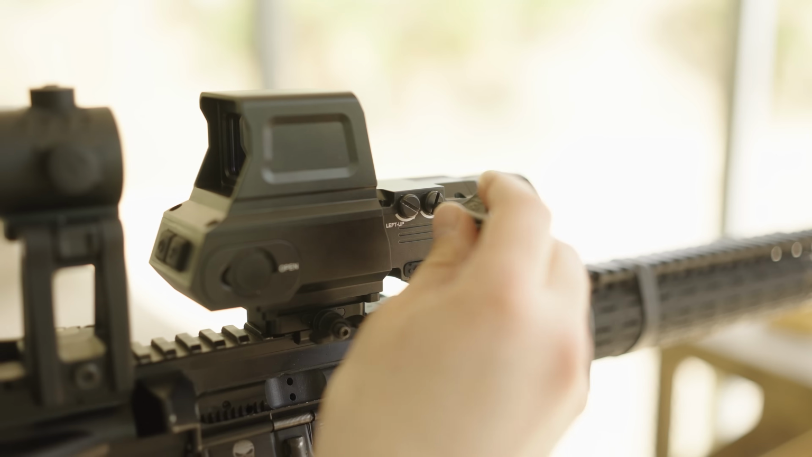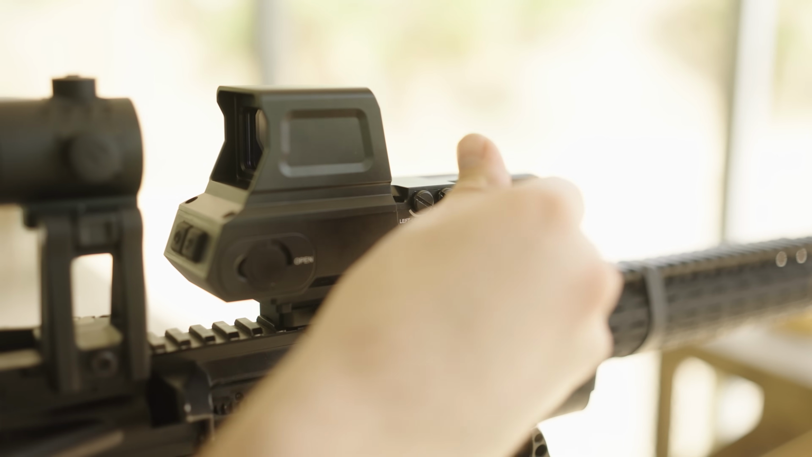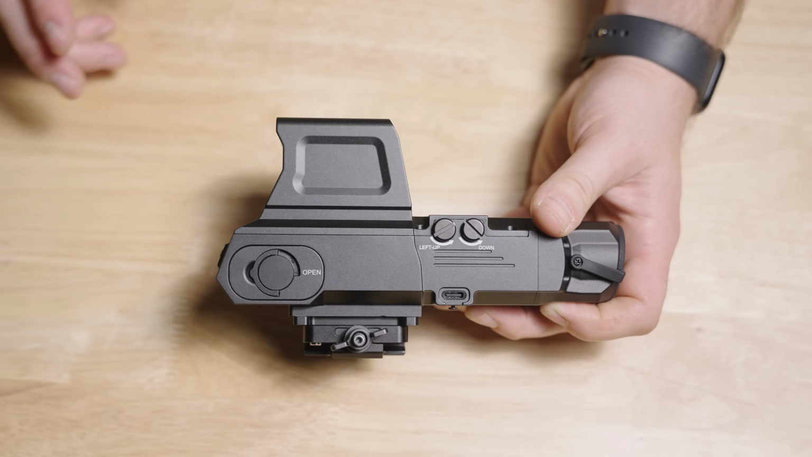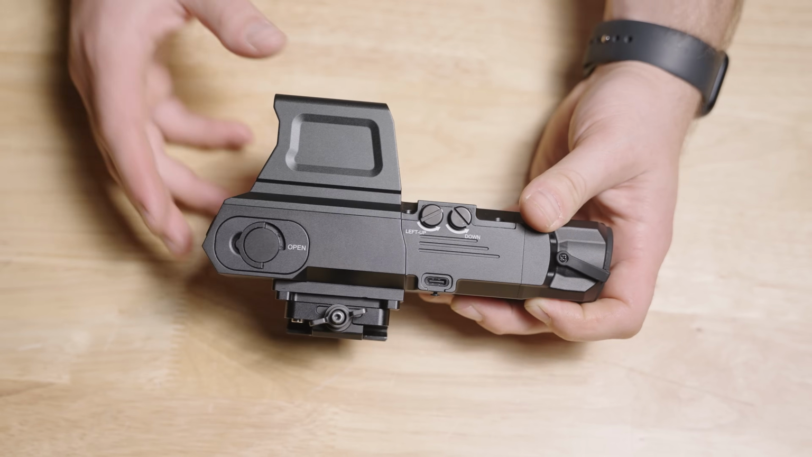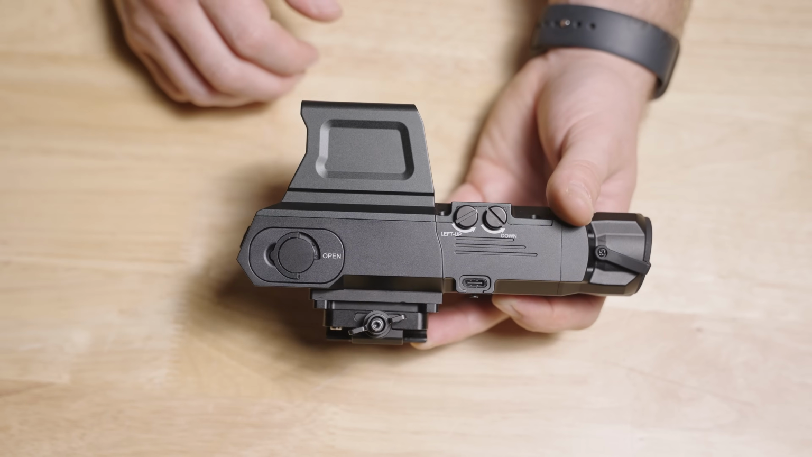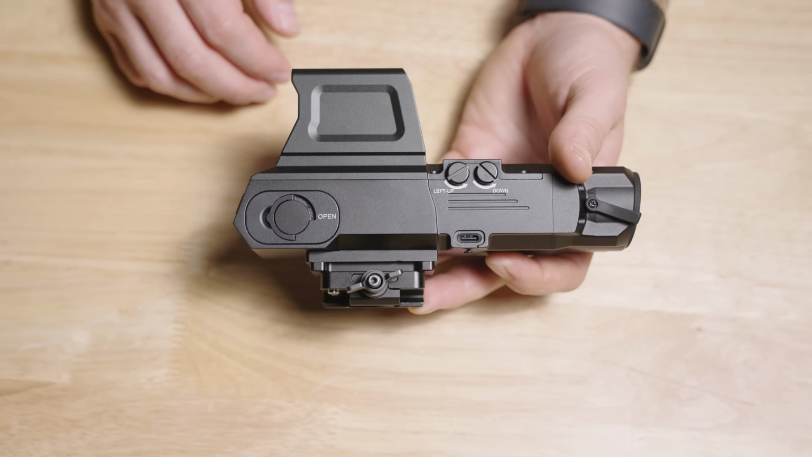Now, moving to the right-hand side, you have some simple adjustment screws for moving the red/green dot inside the holographic. You do have a digital reticle too on the inside. We'll get into that later in the video as far as how to zero that. Below that, you have your USB Type C connection for video out. You can also power it with a battery bank if you so desire.